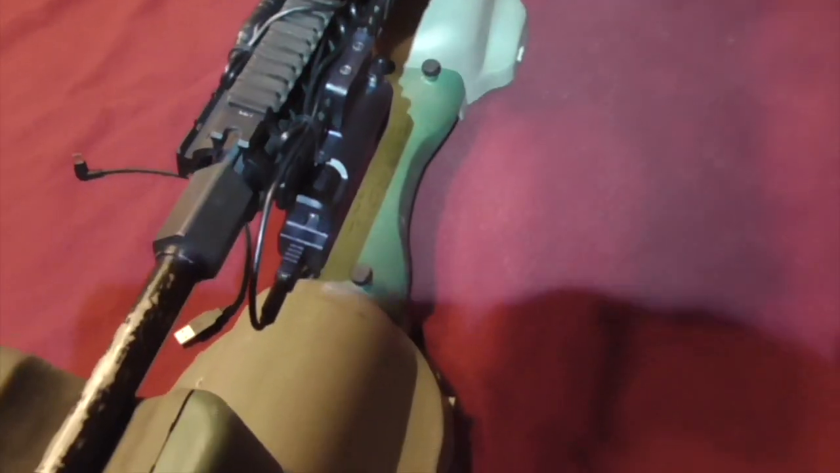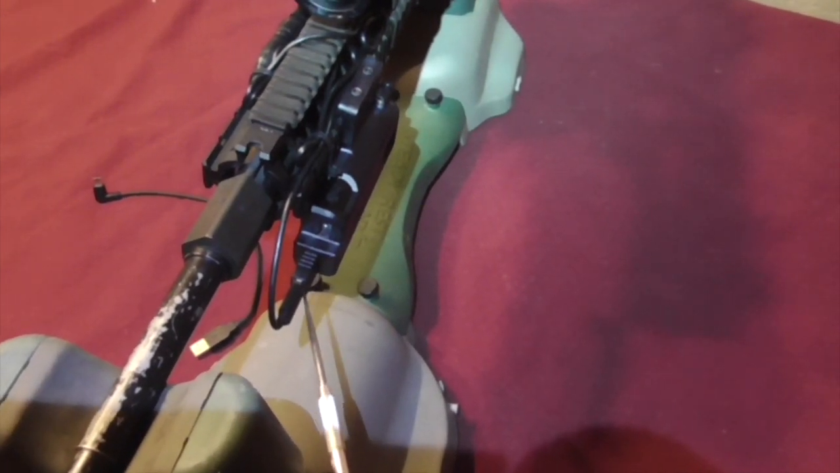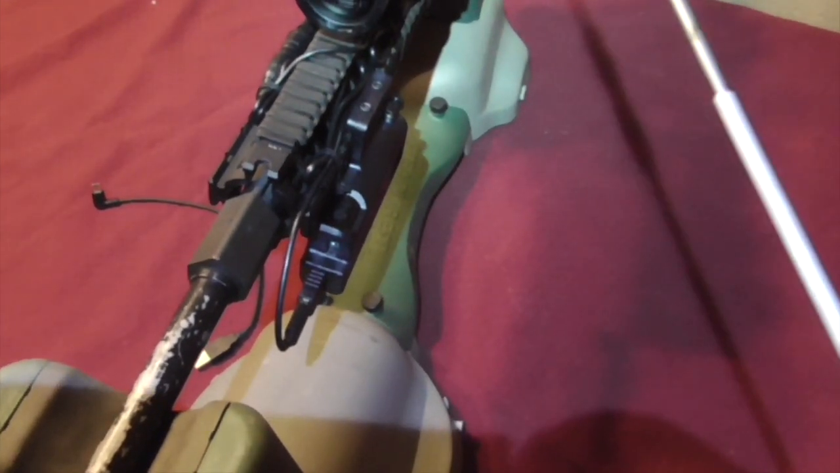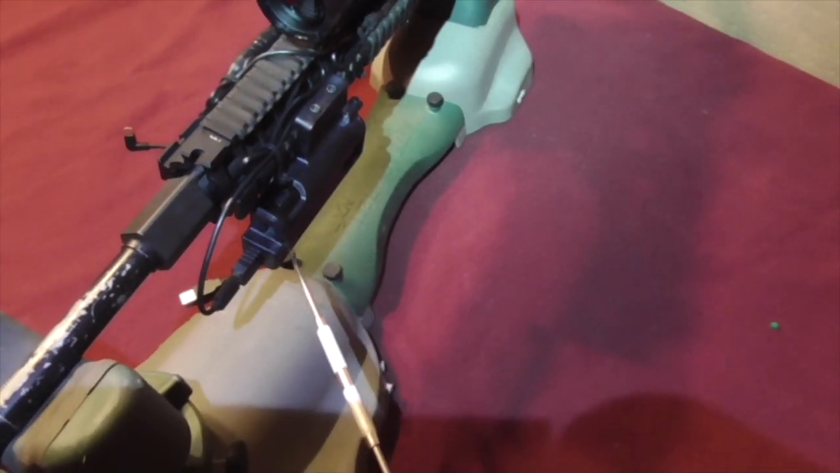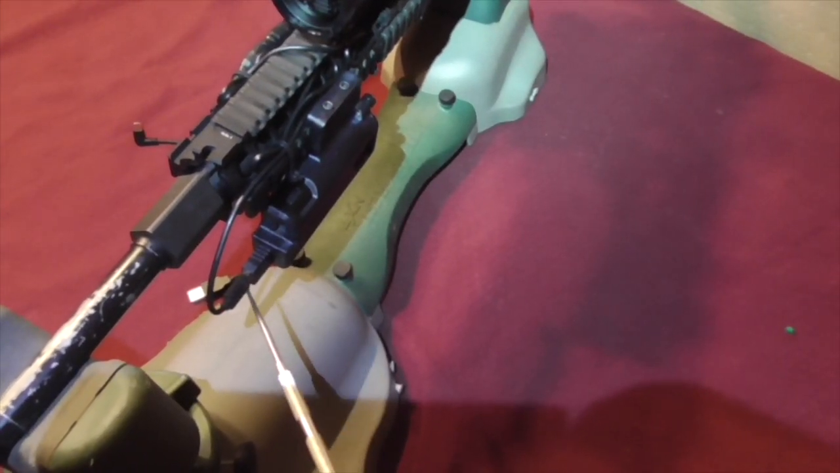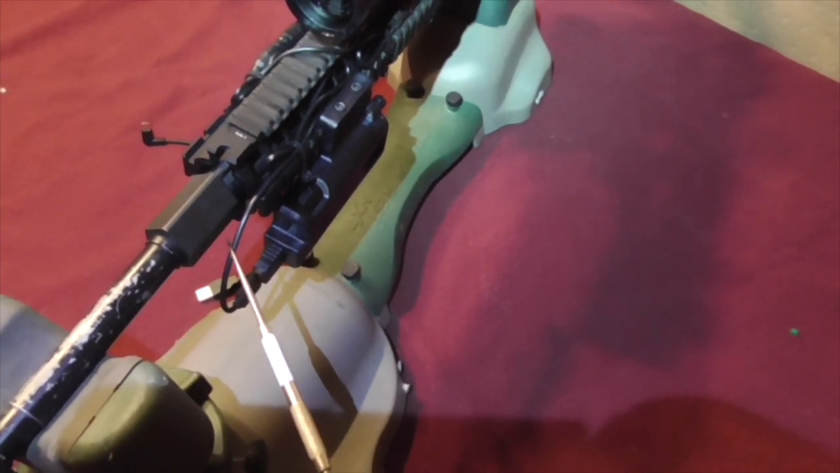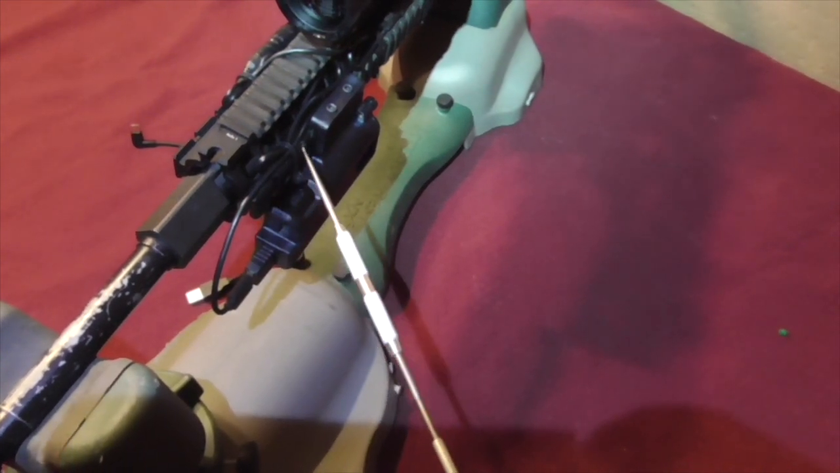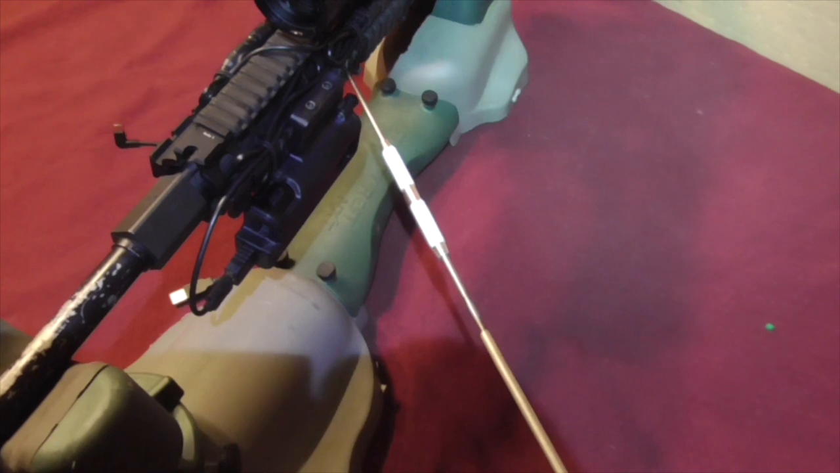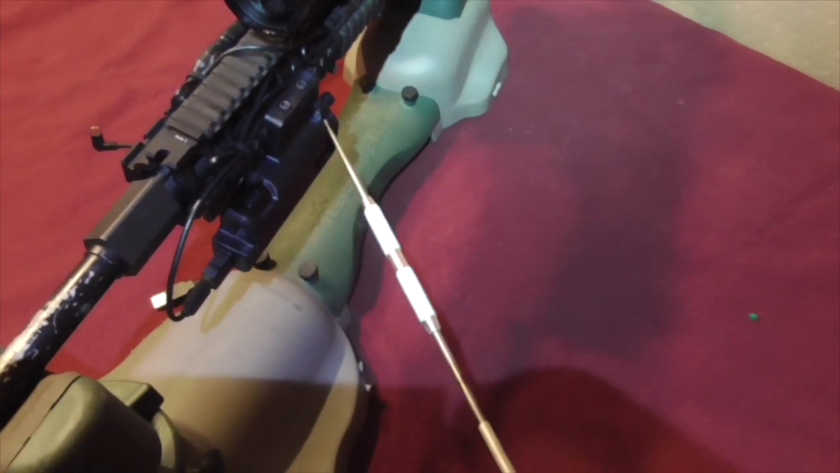Coming to the other side on the battery pack end, we have that USB connection. So that was the split from the RCA. Off the USB-C, it's the split between RCA for video and USB for external power. So the battery pack, we come off out of the battery pack, and we avoid the gas block in the barrel due to heat. You don't want to melt your wires. So we secure it right away to the quad rail, and then we used this side of the rail to pretty much take up the slack of the battery end of the Y.